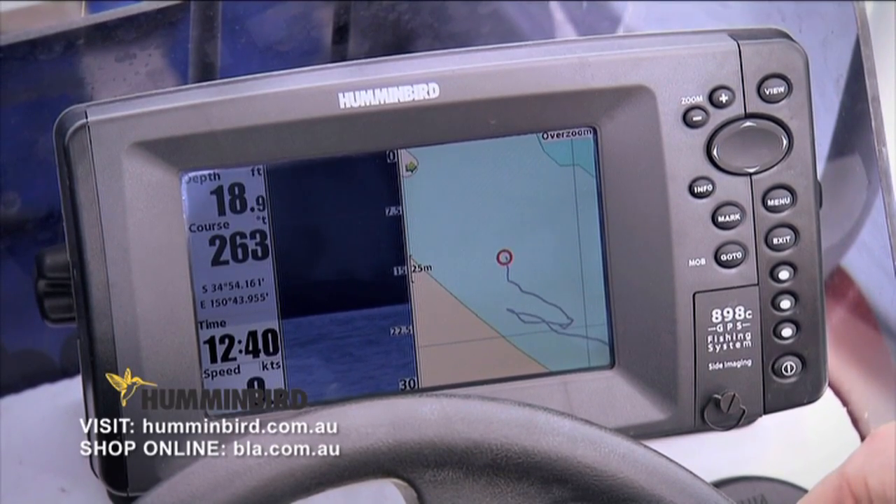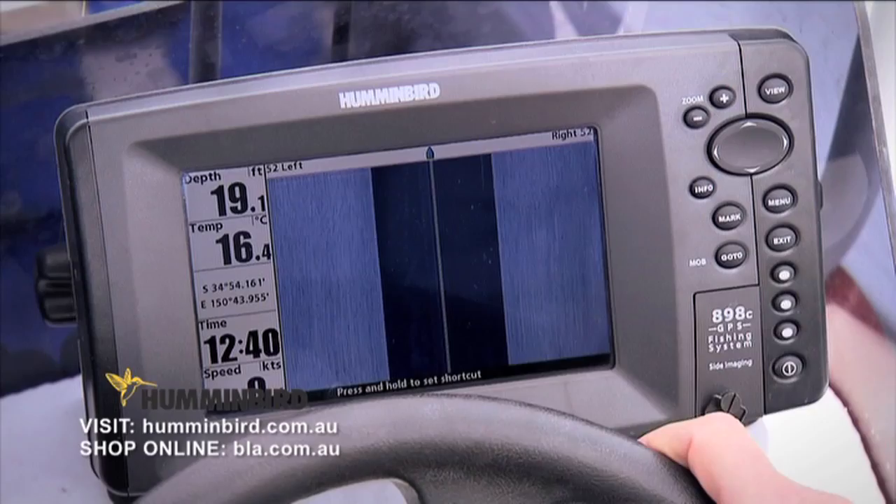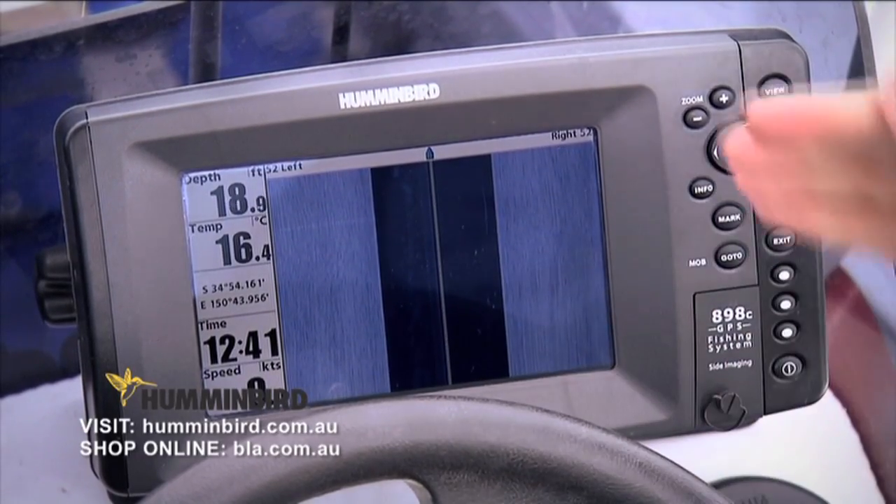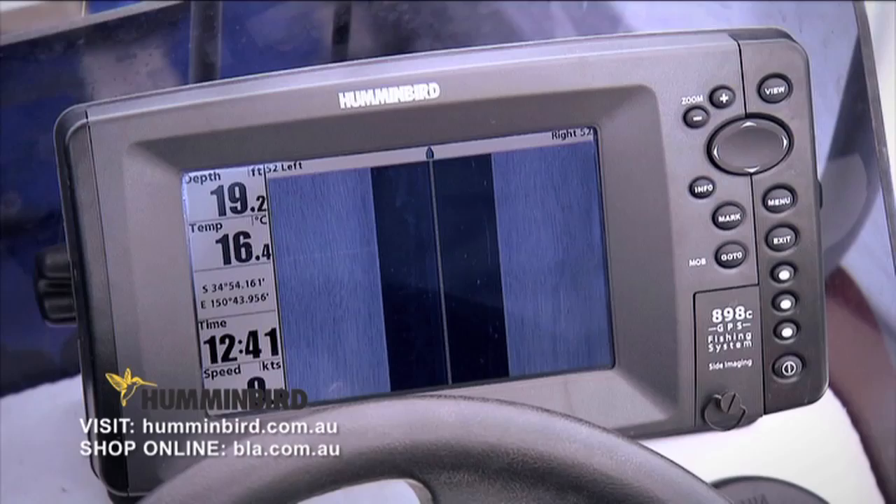Very much so. So I'll just show you a few little features on the side imaging, just so you can get the best out of it. Yes. As you can see here, we're just tied up here at the moment, so it's just a flat bottom, because it's just the same image repeating over itself. But we'll go along, we'll have a look at some moorings and that later on.